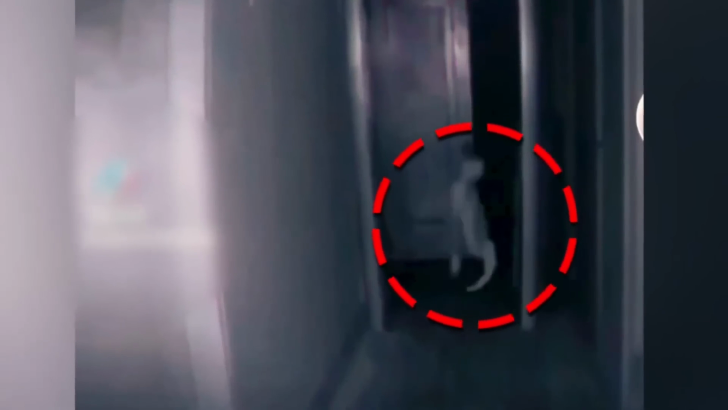An eerie creature silently traverses, moving from the hallway into a room and eventually disappearing into unknown territories. And if you suspect it to be a human, take a closer look at its peculiar gait. Does that resemble the movement of a human being to you?